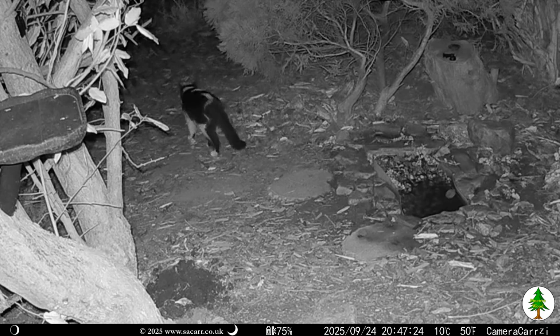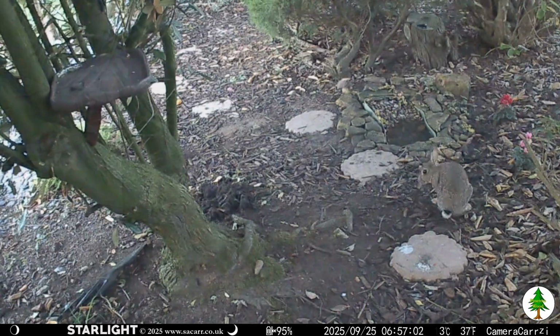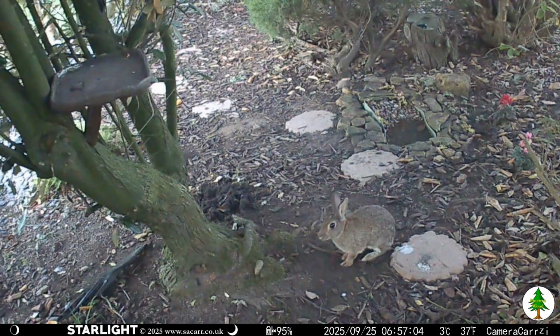Chevron was also back that evening. At dawn on the 25th, there was more rabbit action by the tree. I don't know why the tree has so much appeal.